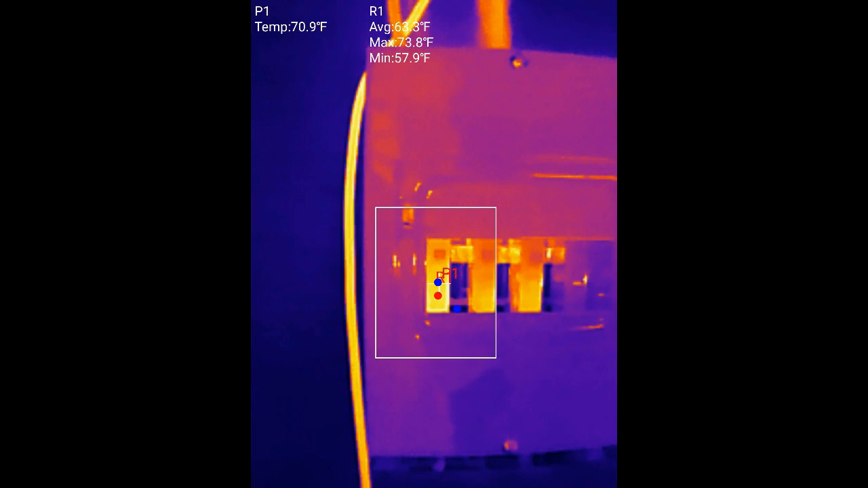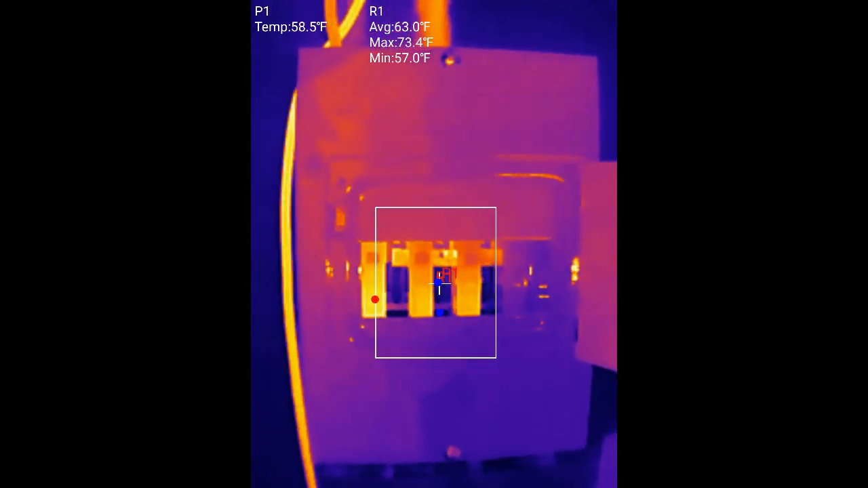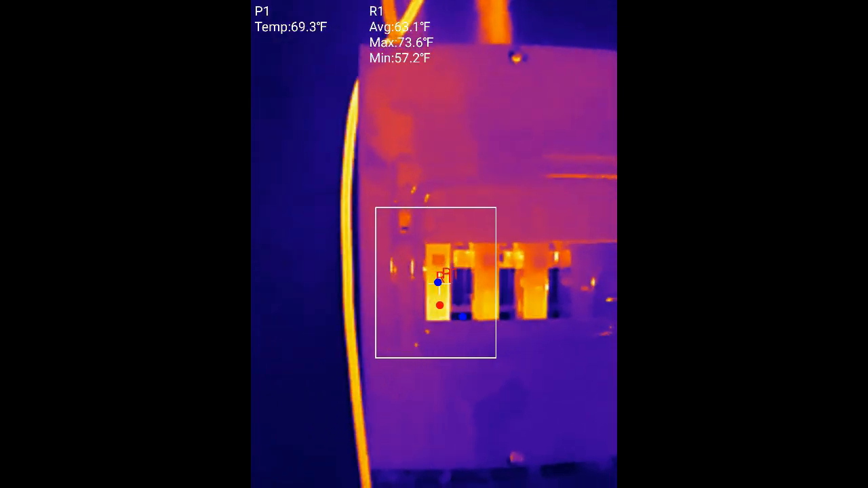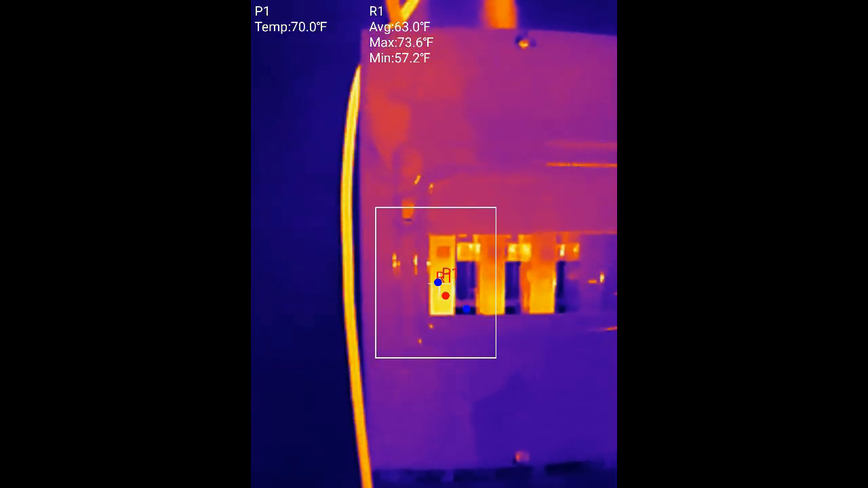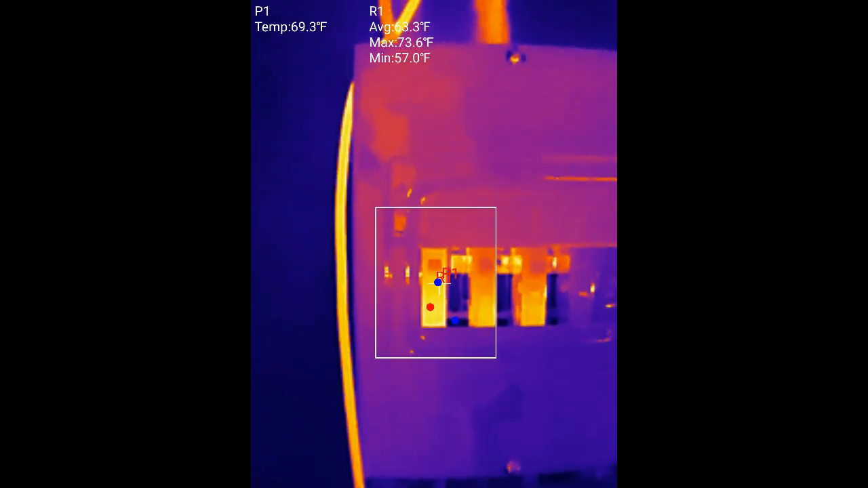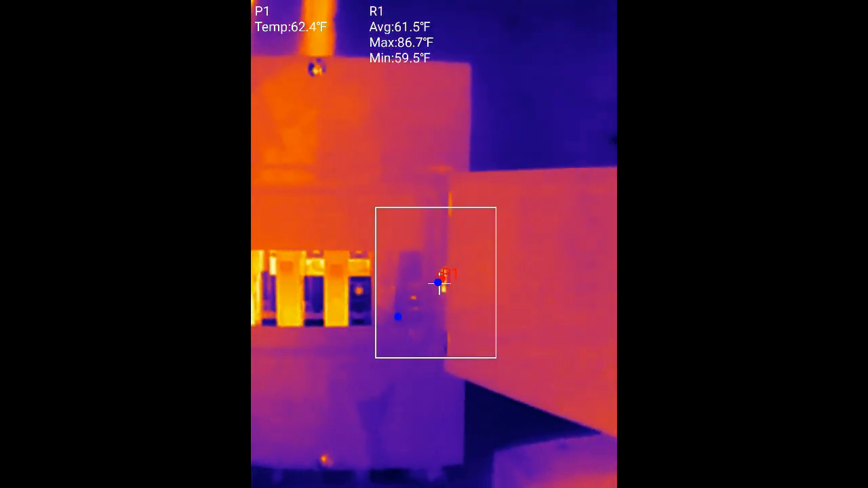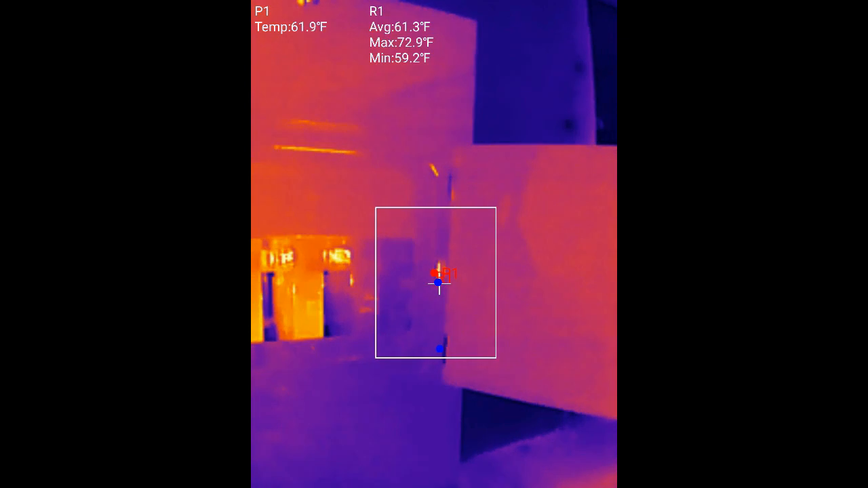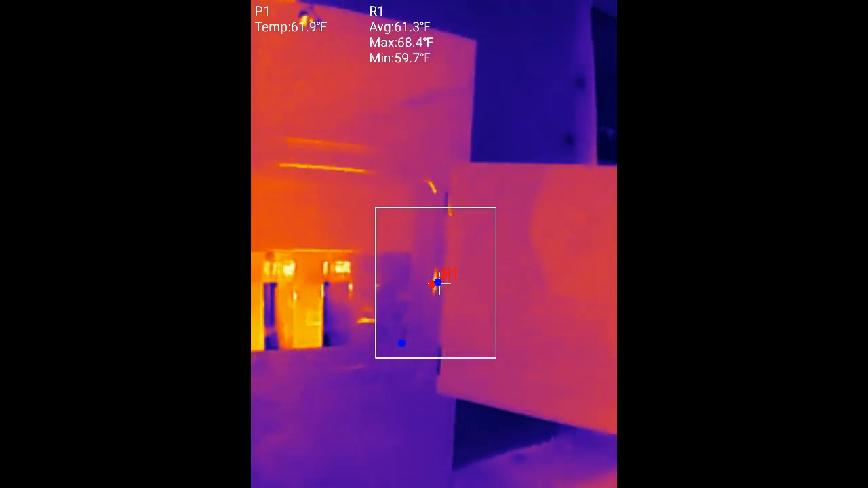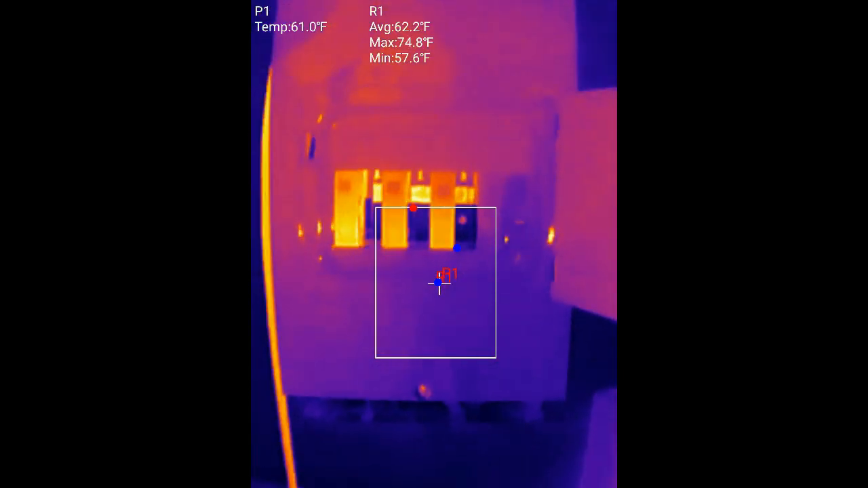But here's the breakers. We'll just take a look at those. They're not too awfully hot, but that left one is what the high power heater is on. That's a 1500 watt radiant heater on that. You can see that breaker's a lot warmer. And you can see some heat in that box off some of those wires. They're showing some hot spots. I'm pretty sure I saw an 80-degree peak back in there.